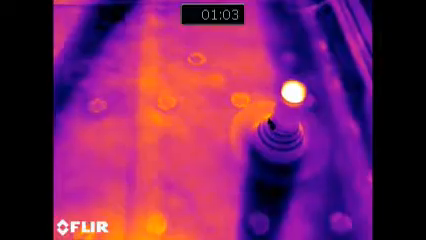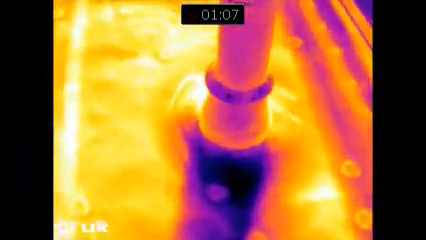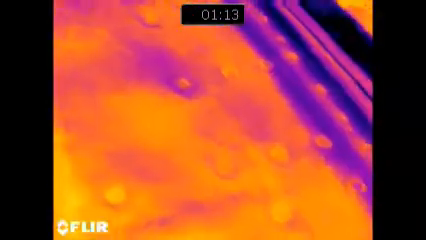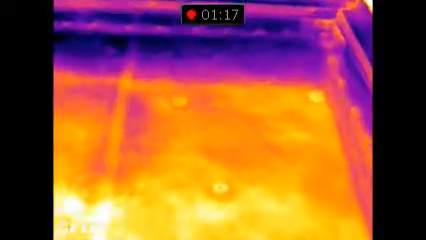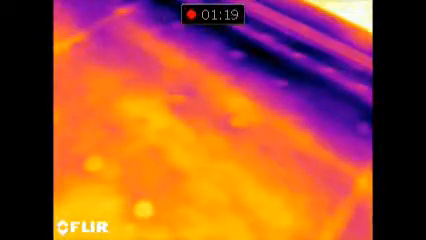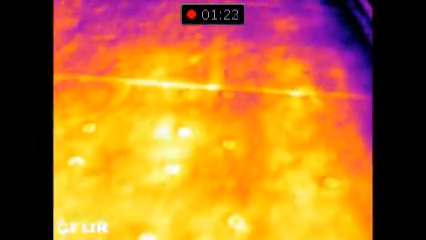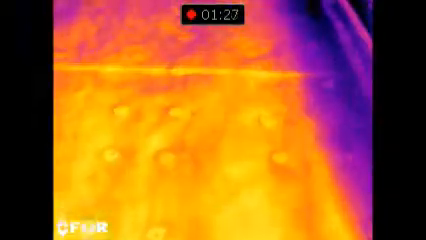Here's the sewer vent. It's got solar gain on the sun side. Then the exhaust for the chimney, for the furnace. Same thing, solar gain on the sun side of the chimney. We're at the northwest corner, now turning to go south along the west wall. The parapet on the west has a shadow, which is keeping that area of the roof cool.